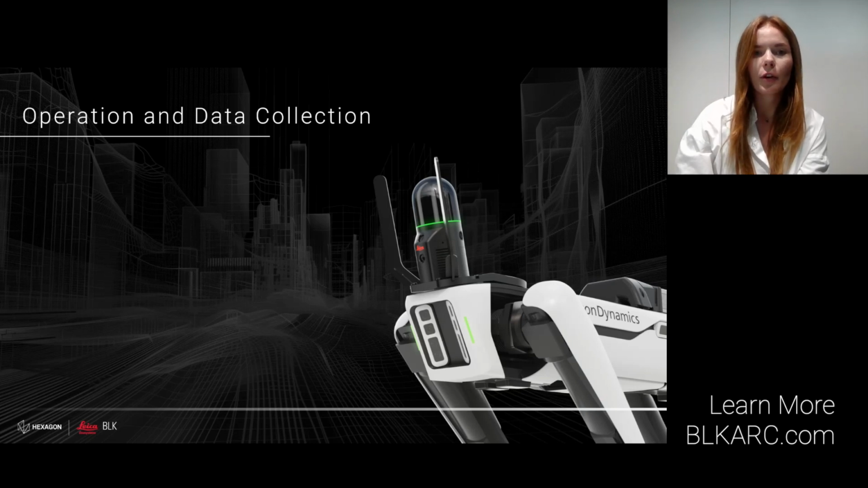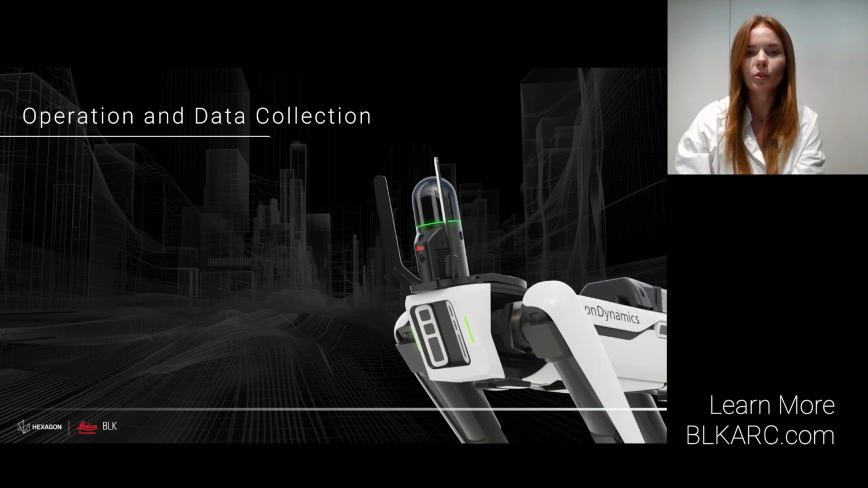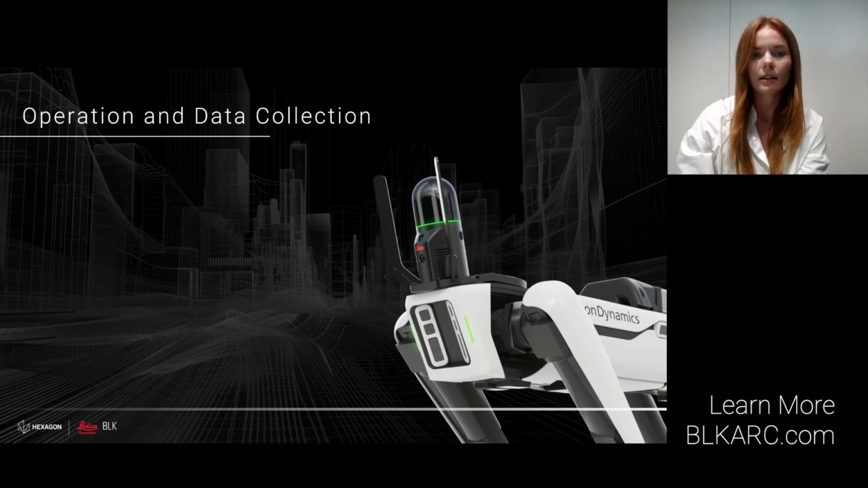Now let's briefly cover the operation and data collection process. Similarly as earlier, we can distinguish two options of operation. First, the manual operation, where the user controls the robot and scanner via the BLK ARC UI. And second, the automated missions, where the user just deploys a pre-planned mission.